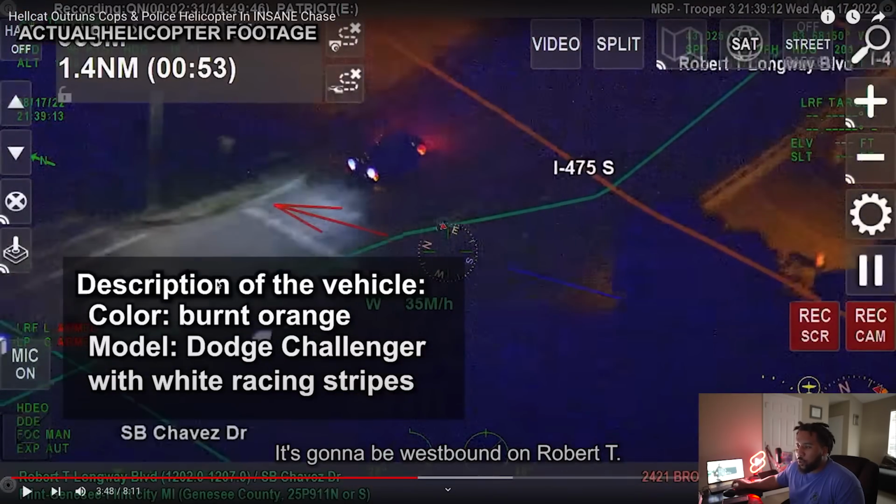He was messing up this description so bad. Clearly it's not orange, it's gray, but he calls it the right make and model, but he gives it the wrong color. And then listen to him.